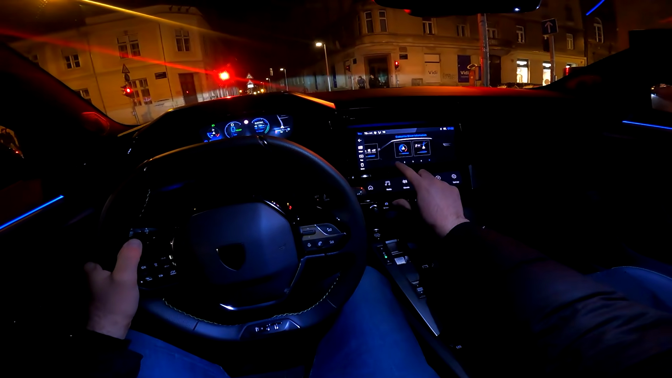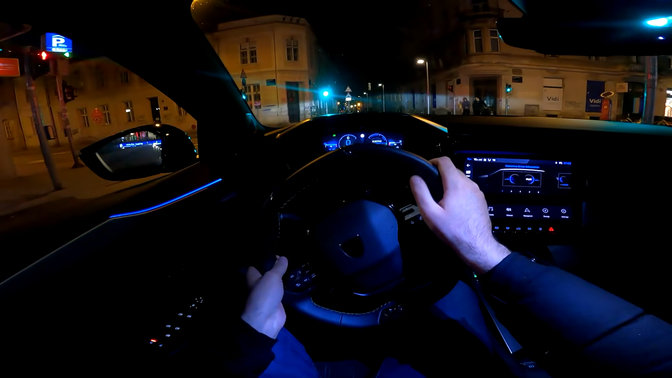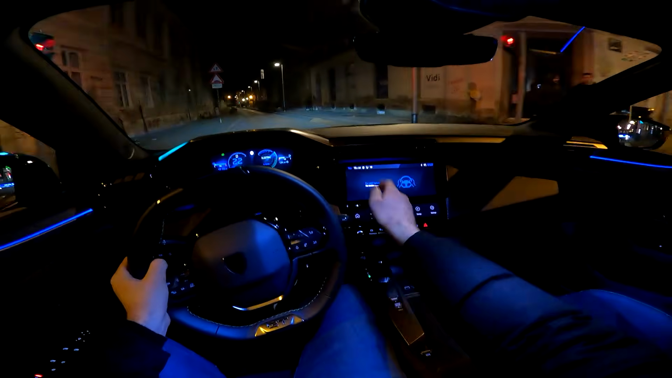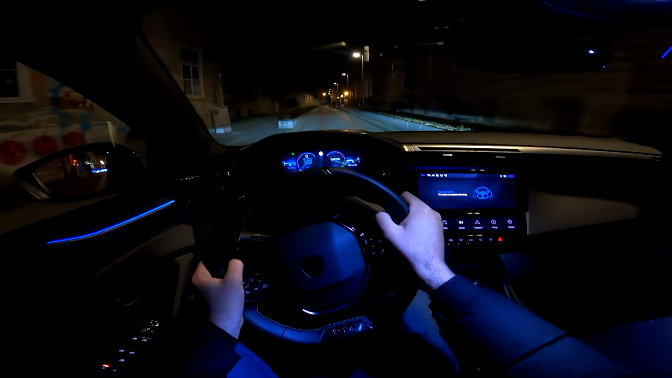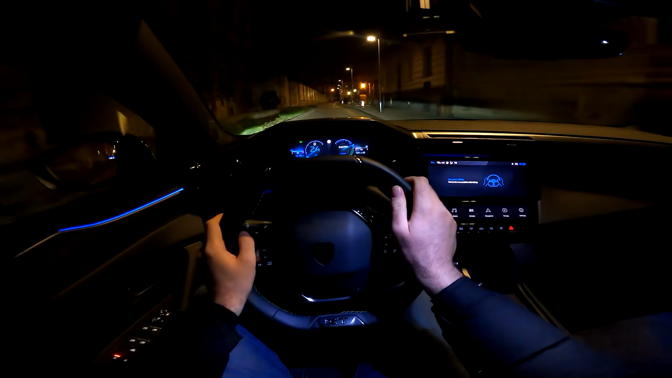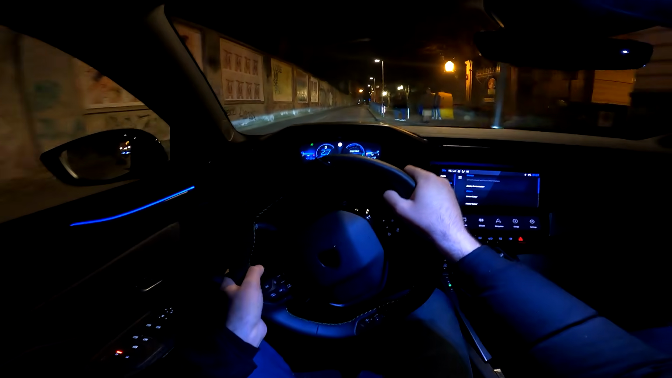You can have up to 5 views, and you configure what you want to see in front of you. And you see, for your own safety, the function is not available while driving. So now we have the standard view, and let's go back to the home menu.